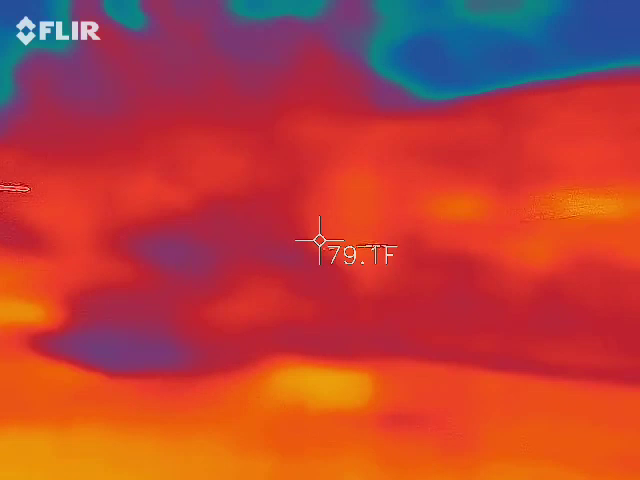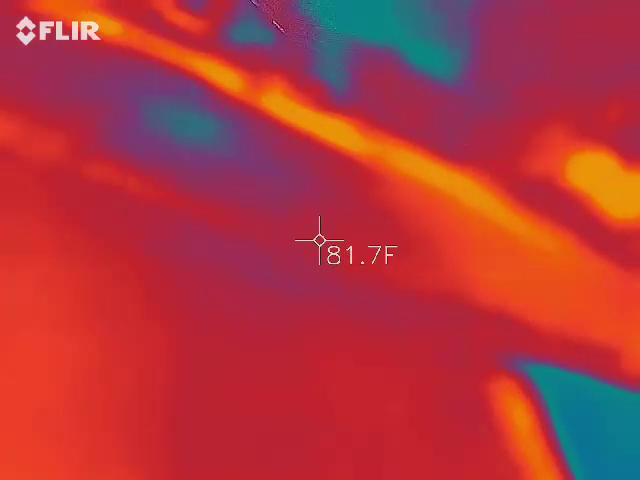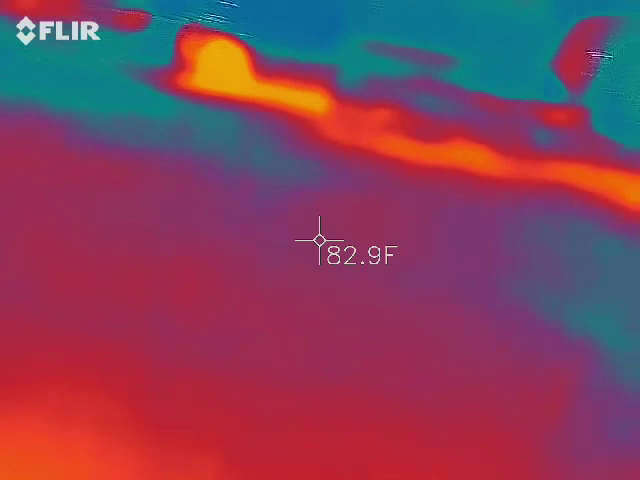Okay. Let me throw my jacket in the back of the car. Can you click the car open? And I want to check it for any sort of, huh?